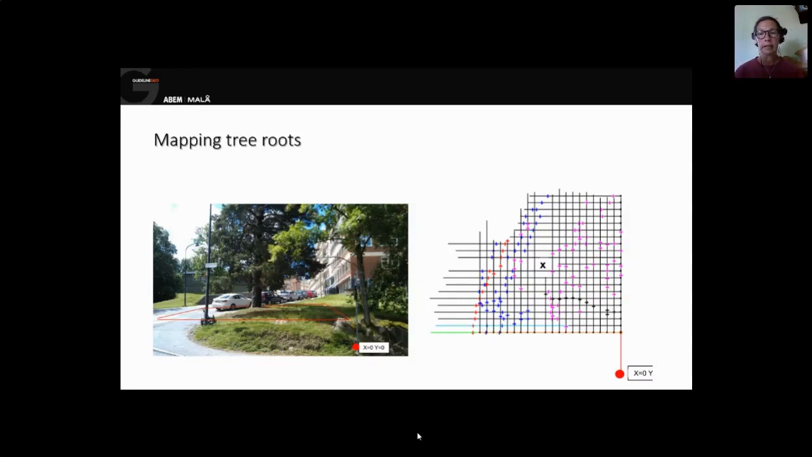So we did the single channel ground penetrating radar measurement. It's all the black lines in the picture to the right. And then the different marks, blue and red, are utility lines. And then the pink ones are actually the root system.